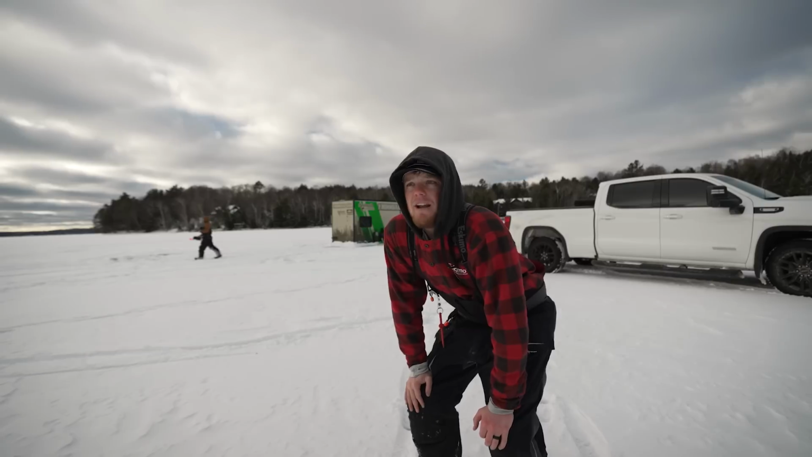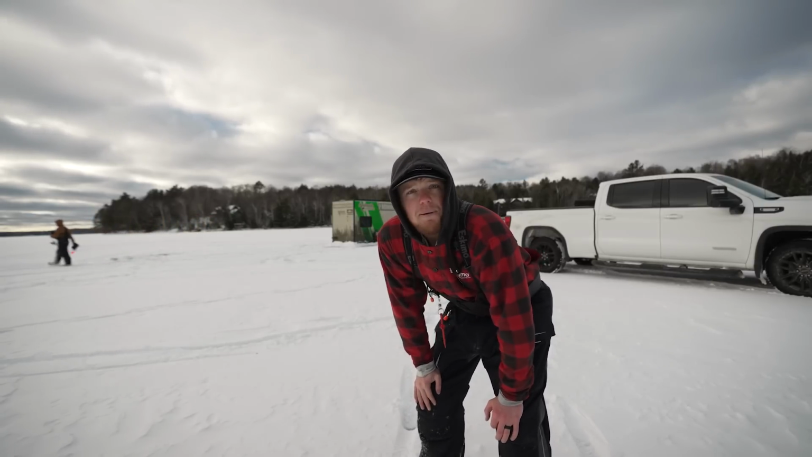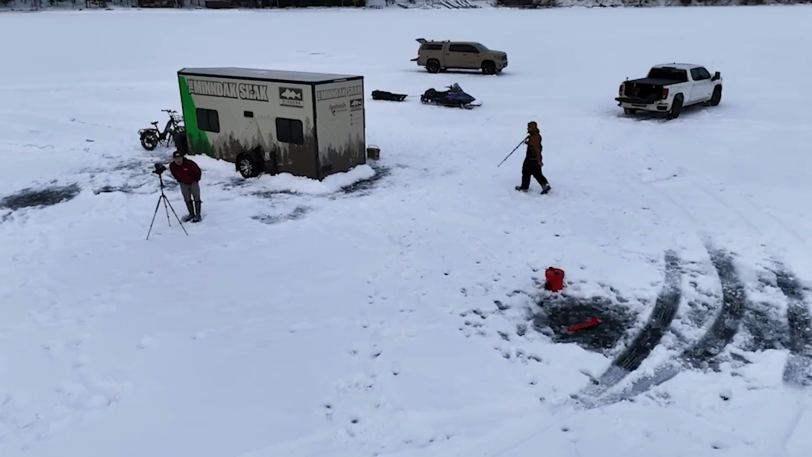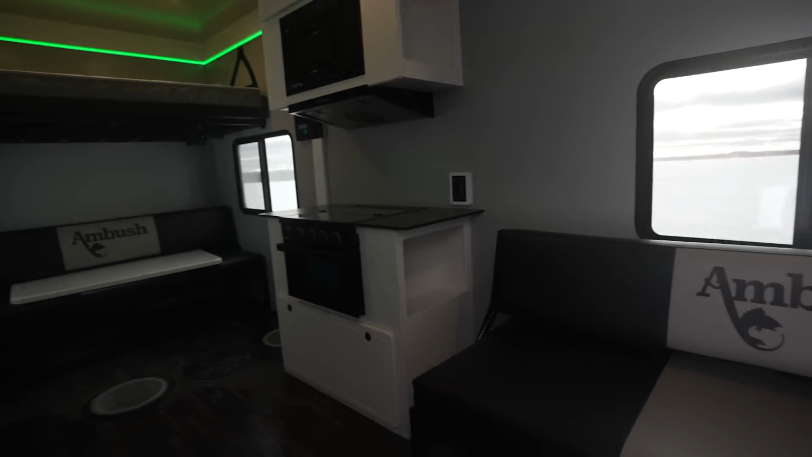Now, this is something that I've never done. I've never stayed in a wheelhouse. I know here in Wisconsin, it's not as popular. John got this awesome wheelhouse from Ambush, and he invited us to stay in it tonight, so we're going to be doing that. But yeah, we got set up.